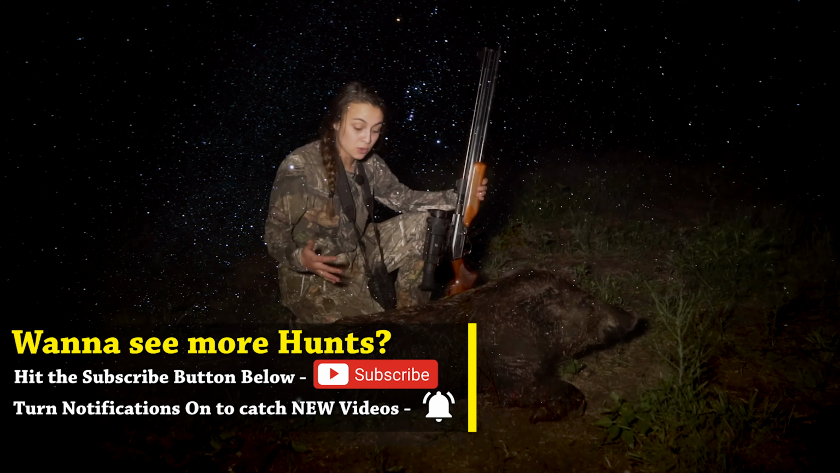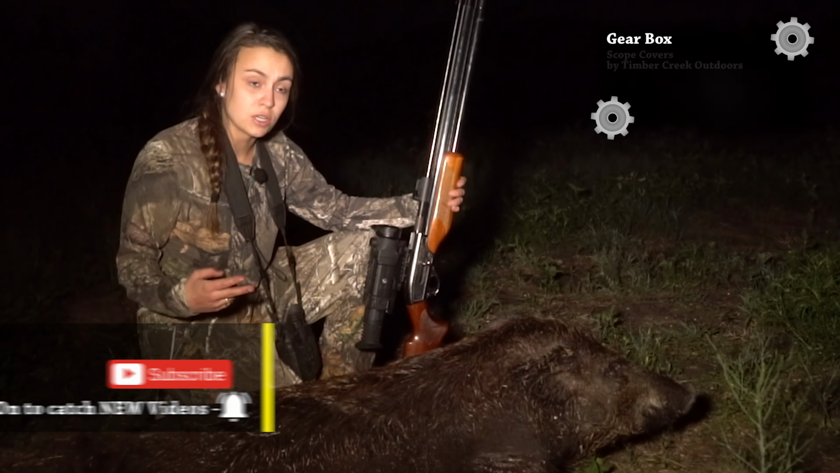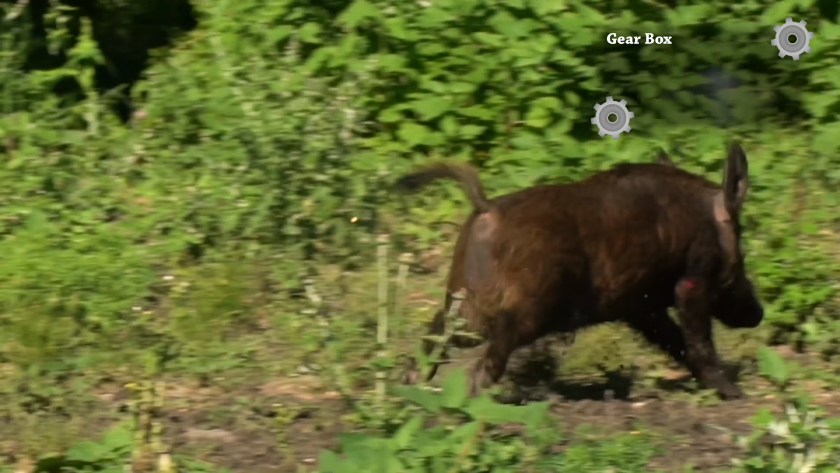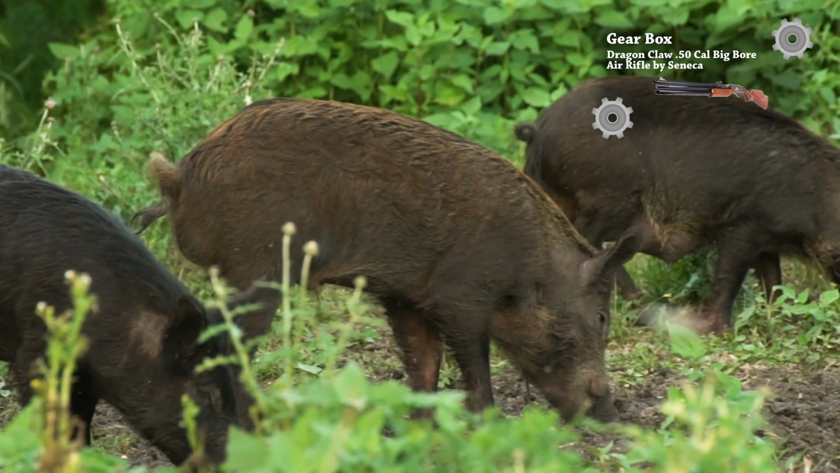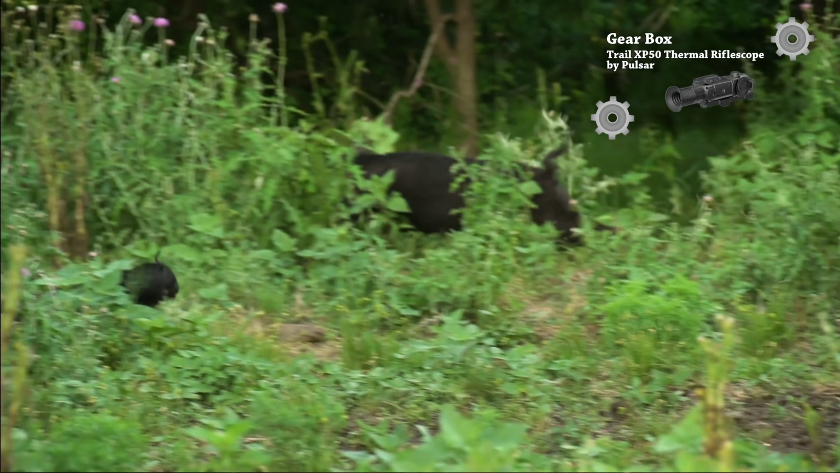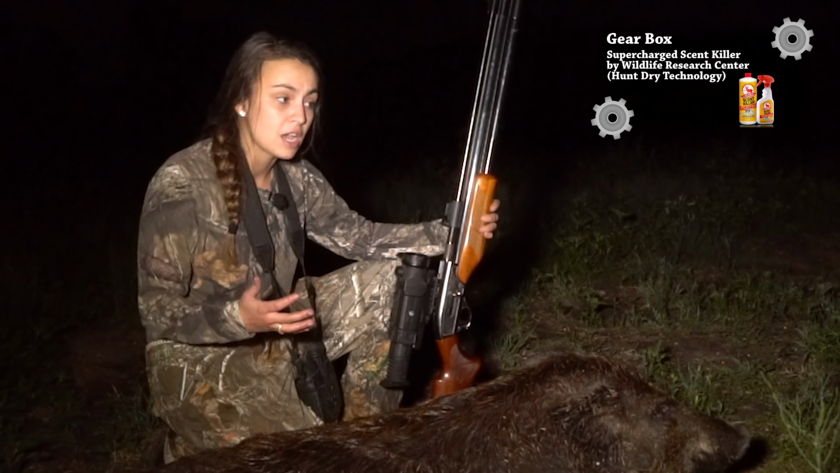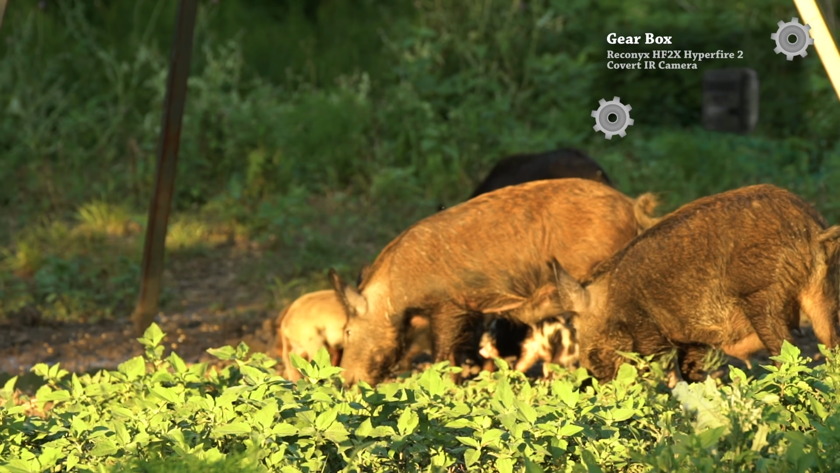All right, so here's the results, at least what we could find of our evening. I took down 2 nice sized boars. One of them we did not recover. The thing about South Texas is it is so thick. If you've never hunted here, you better have snake boots and you better be prepared for a tough recovery of animals. These hogs are so invasive on this ranch. There are literally hundreds of them. If you saw the footage from earlier this night, there were tons of little ones. They breed rampantly, so we're doing a good job for this ranch.